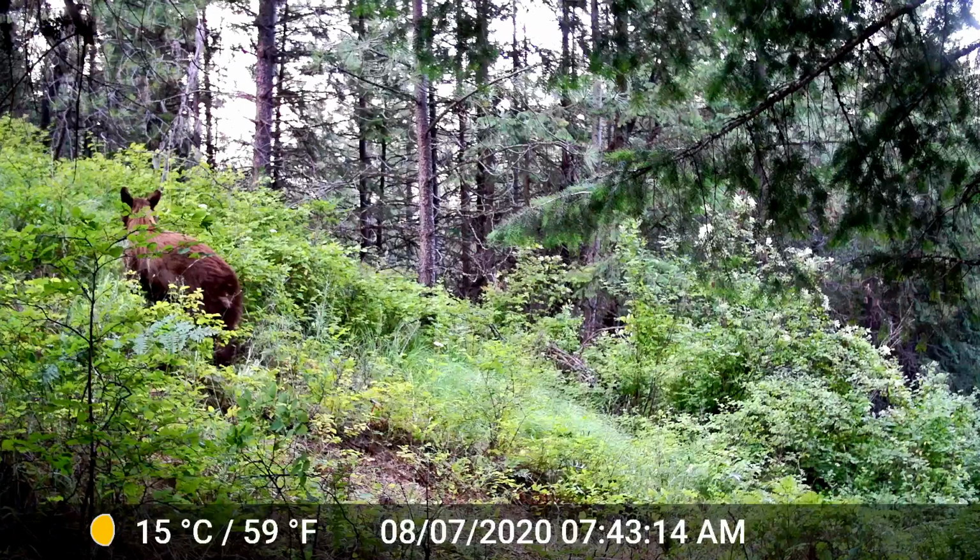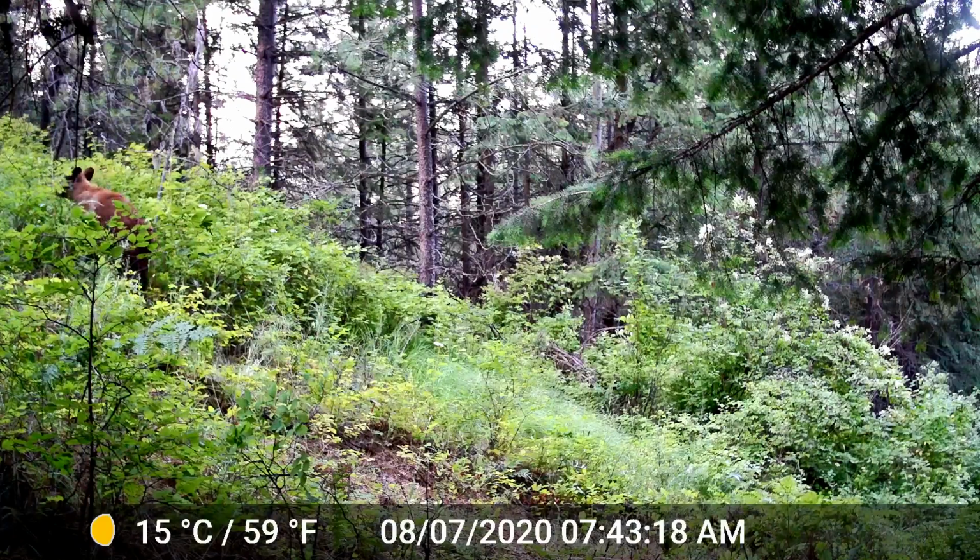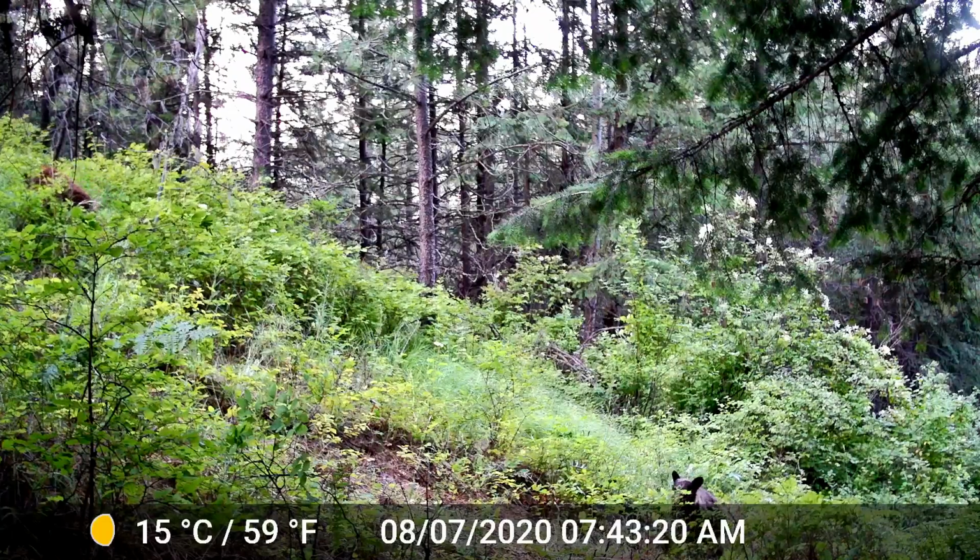Here is the cinnamon bear with its cub going up the hill, and you can easily see the reddish cinnamon coloring of the hair.